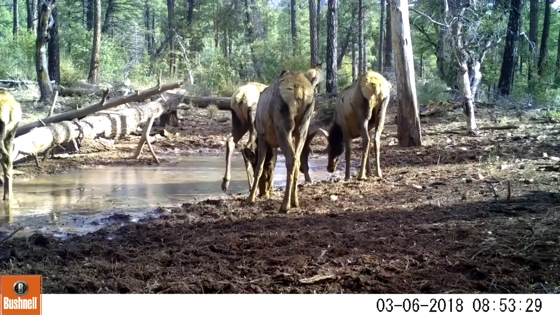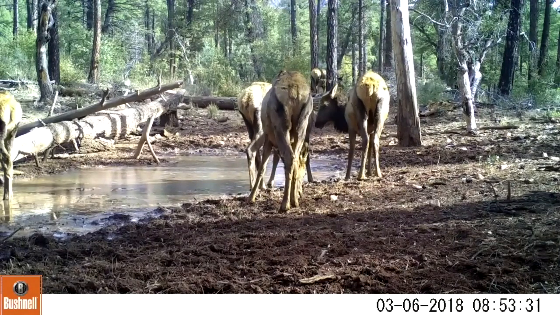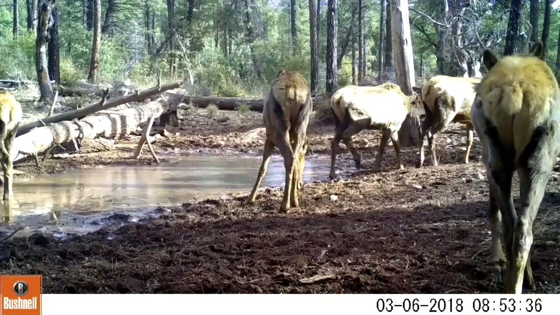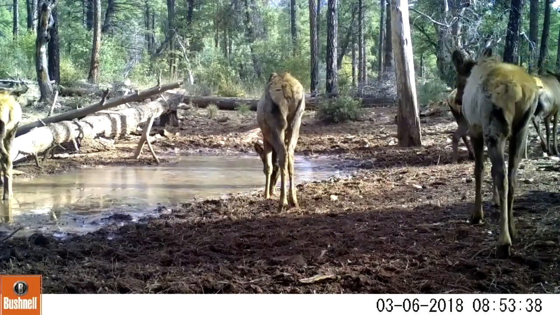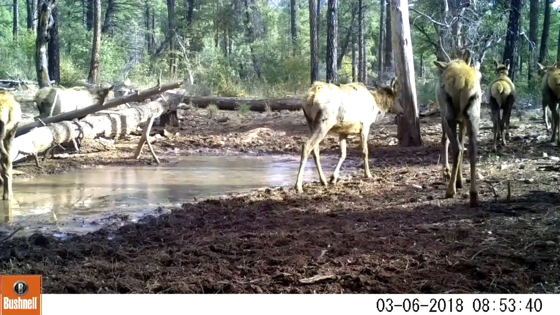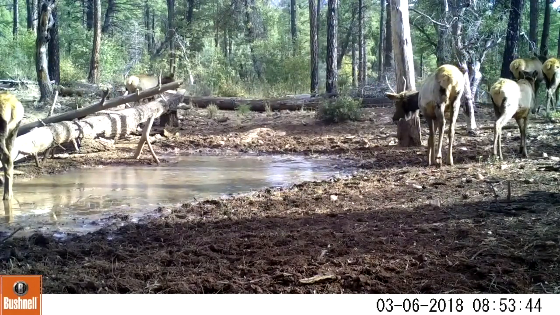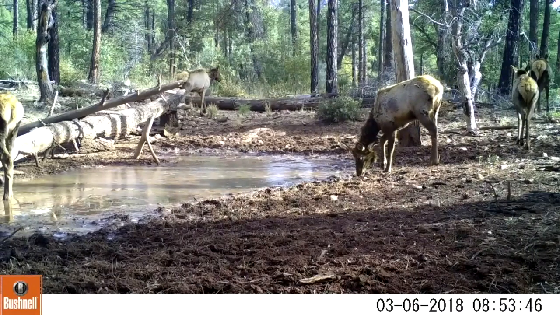Here we have another group of cows, and we're going to notice a spike coming in. And here we have the usual generality of where spikes will hang around with the cows for the first season that they'll have a spike. After that, they will not do that so much.